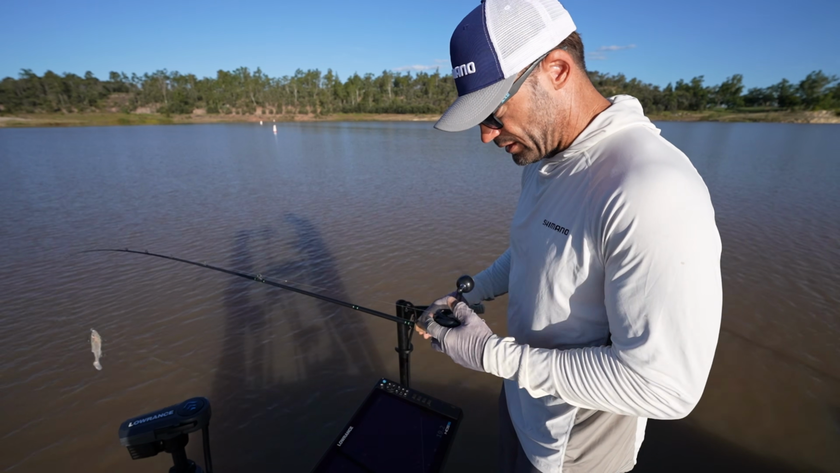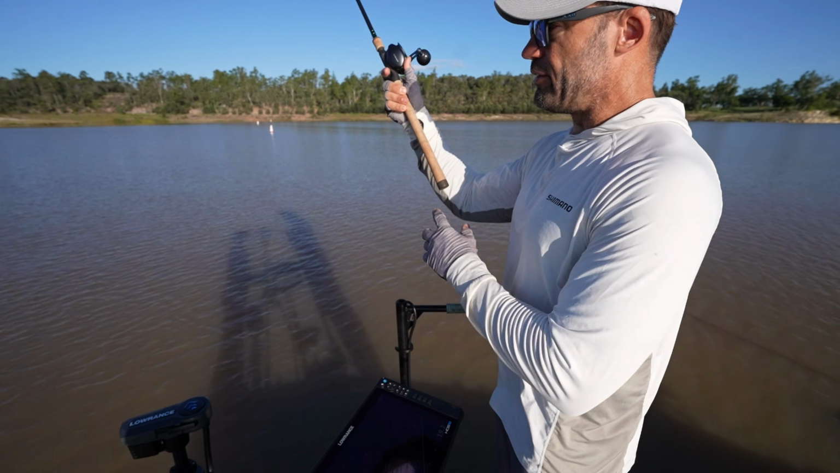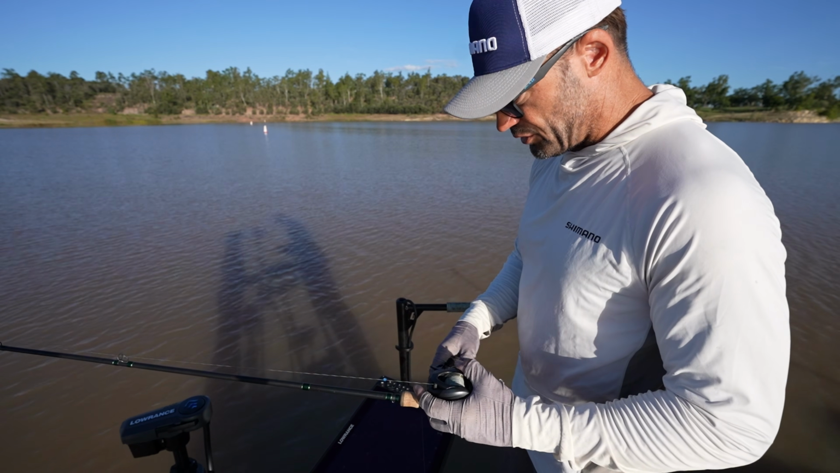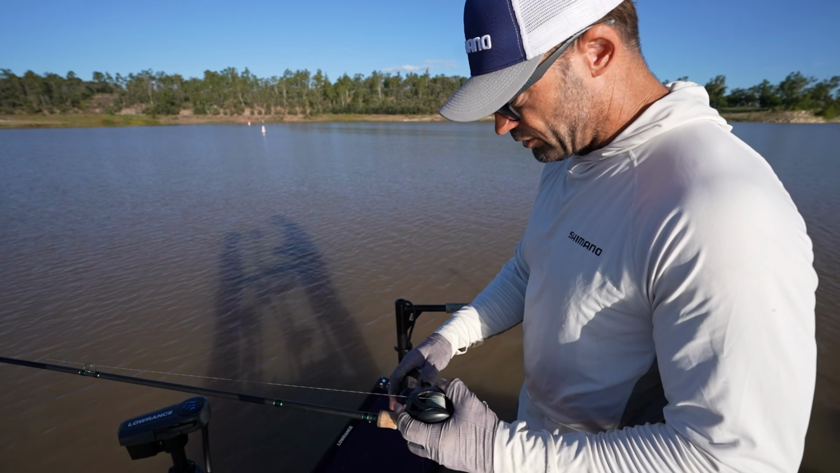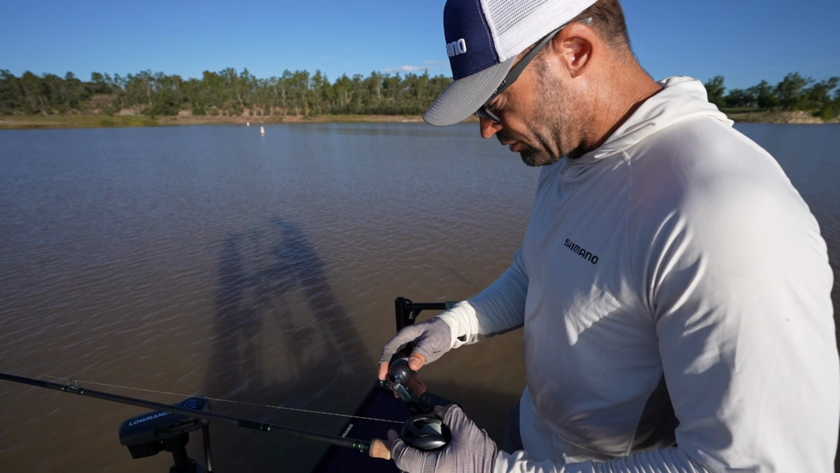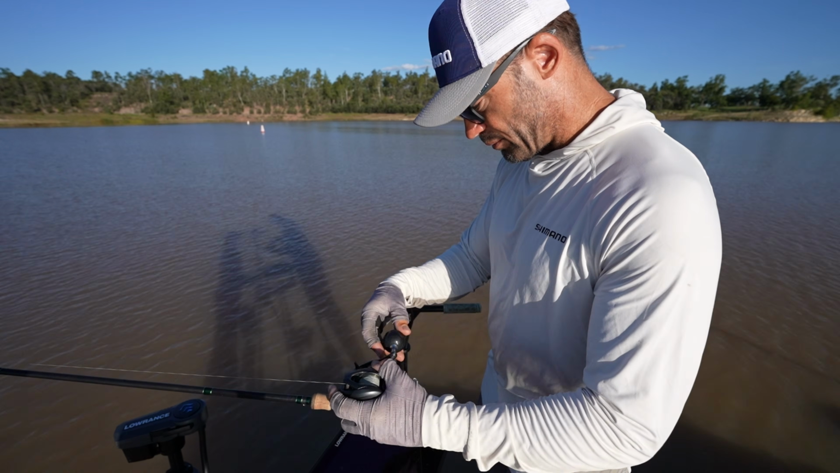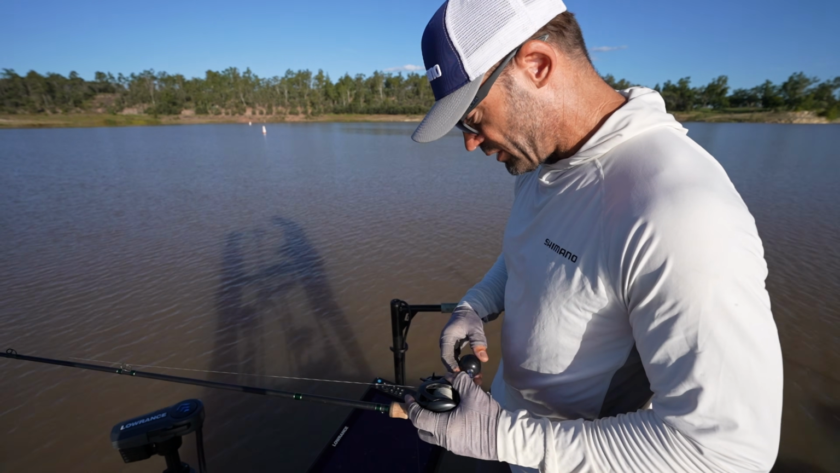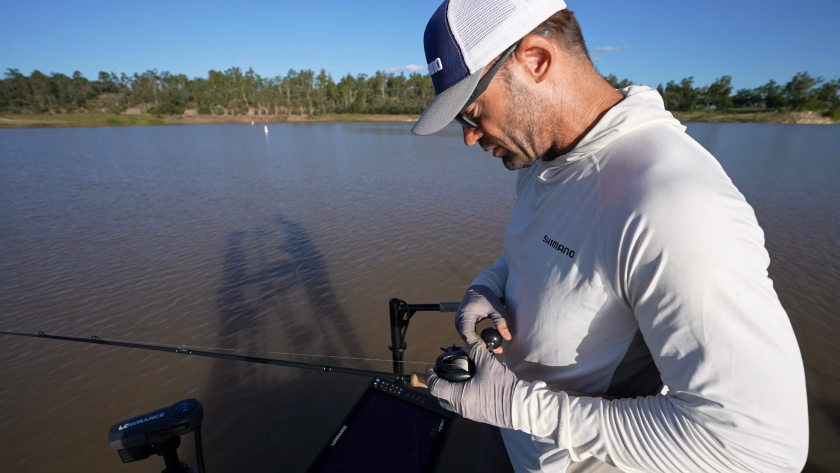For the tackle that you run, I'm running a 300 size high gear ratio reel. A couple of reasons for that. With the high gear ratio and the 300 size, the amount of line I have the ability or capacity to get back in is pretty high. So that enables me to have full control over my lure at all times.